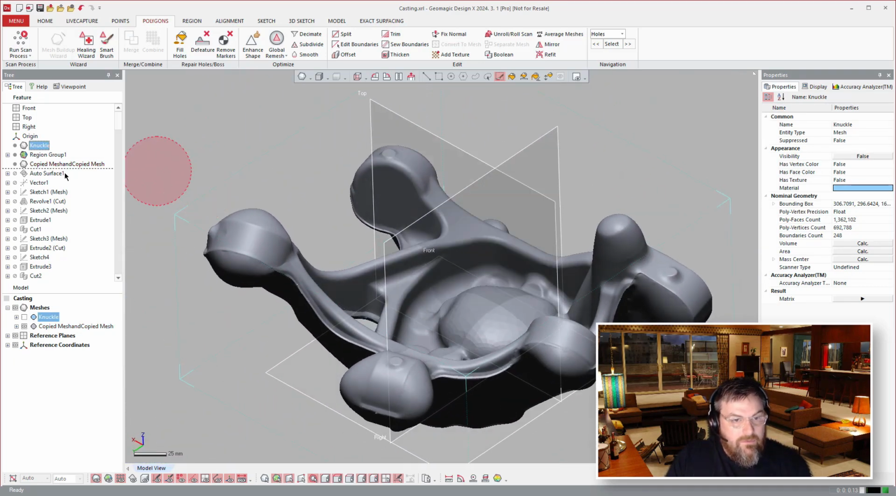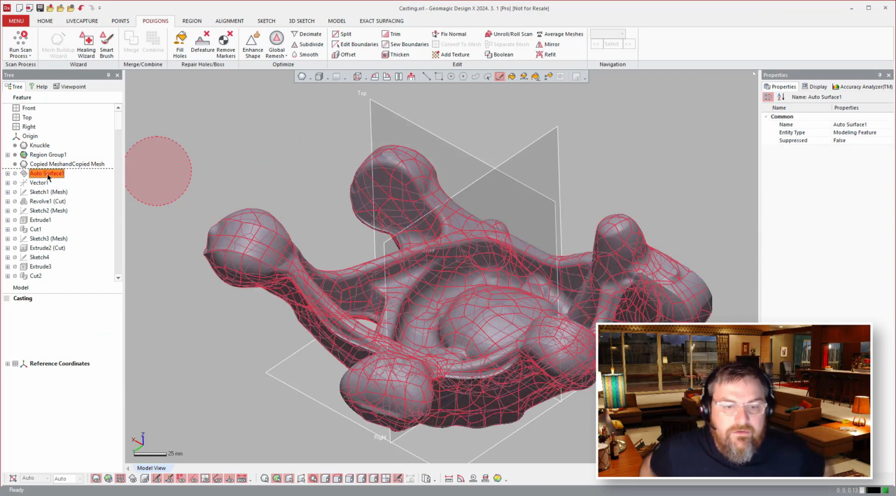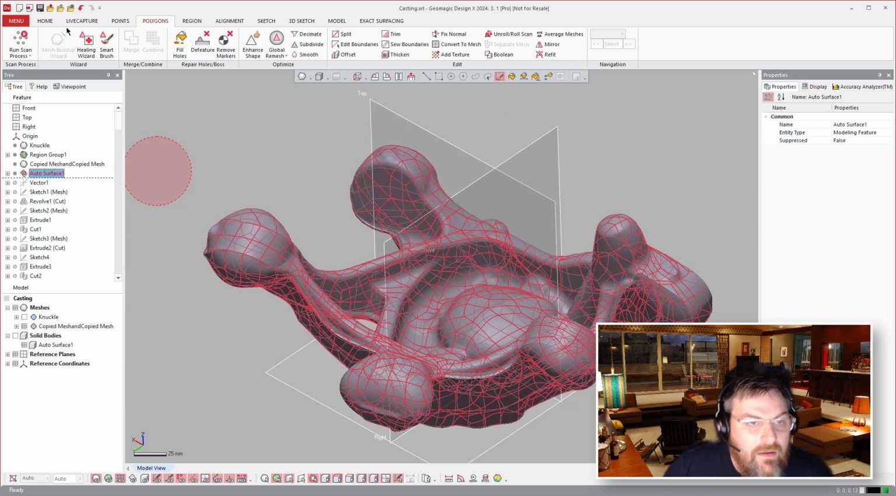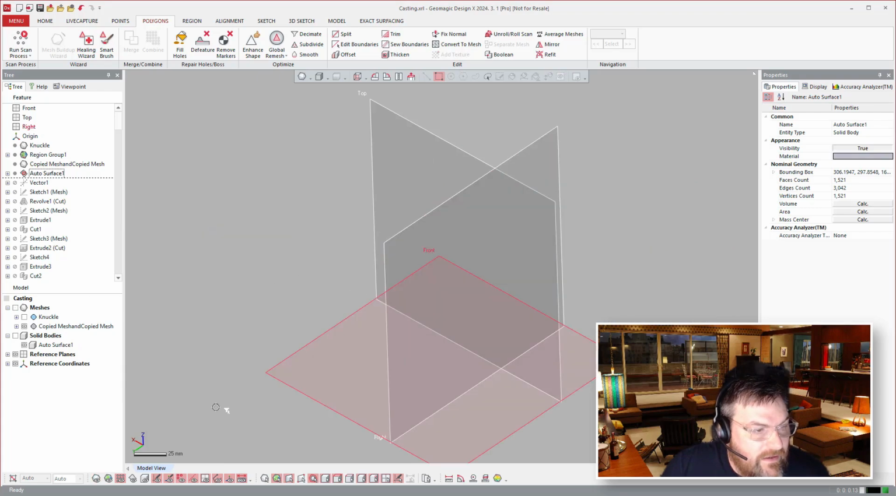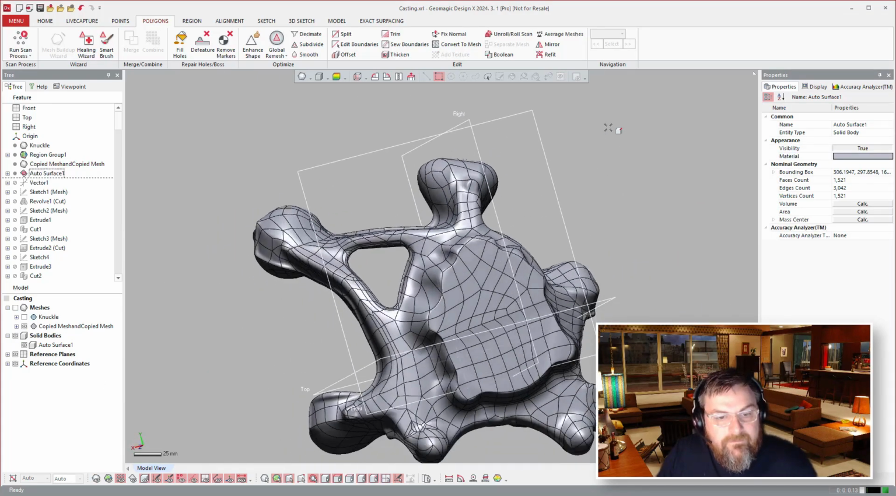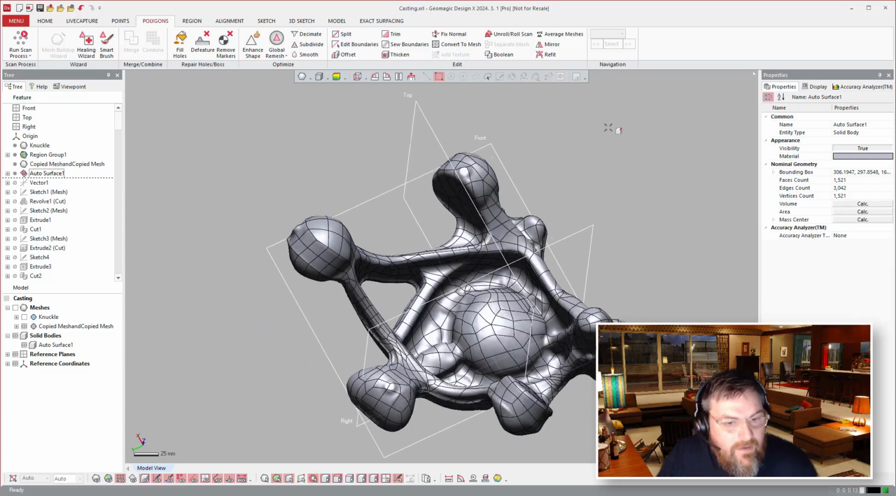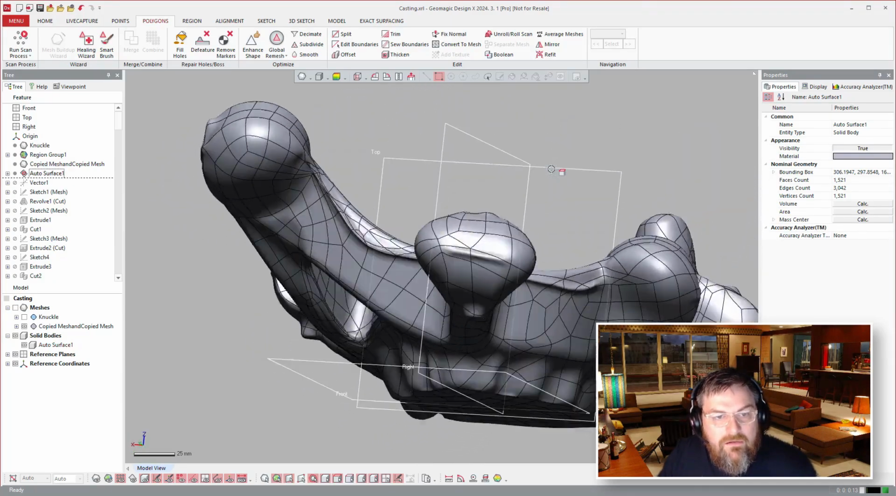So this, we went ahead and auto surfaced. So roll forward. And the auto surface just goes around and wraps surfaces around the entire mesh. So turn the solids on. That way, I don't have to model all of the organic shapes.